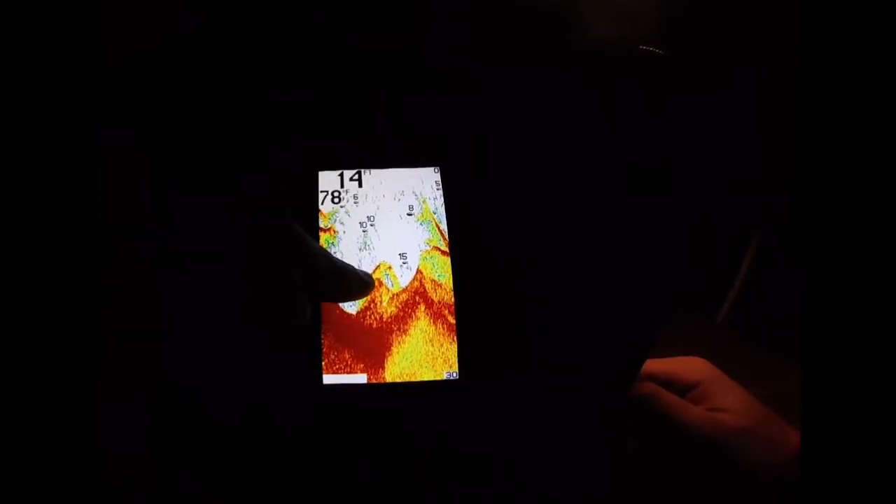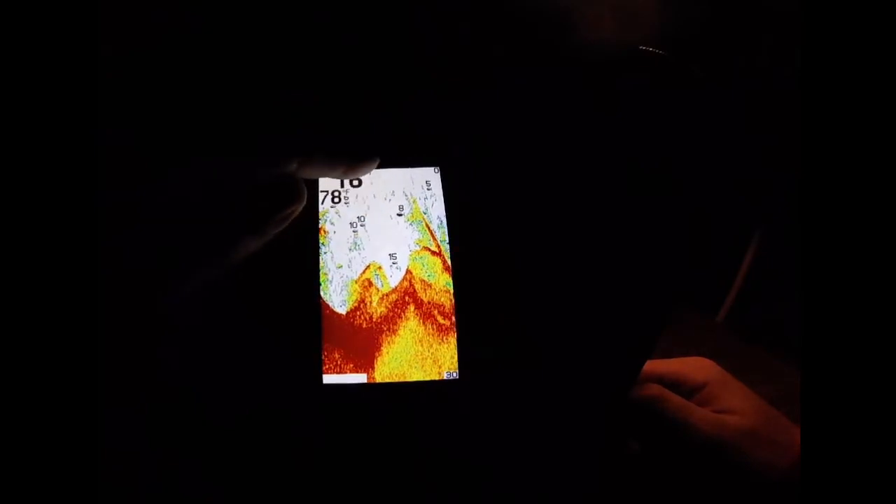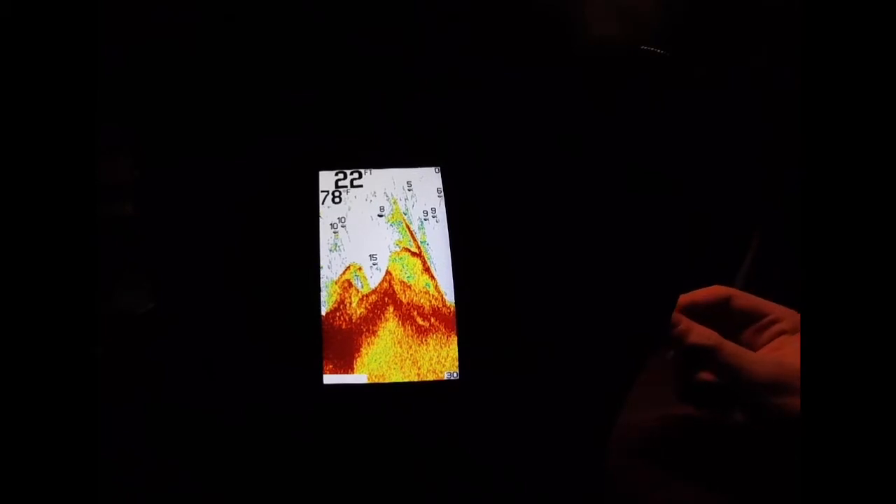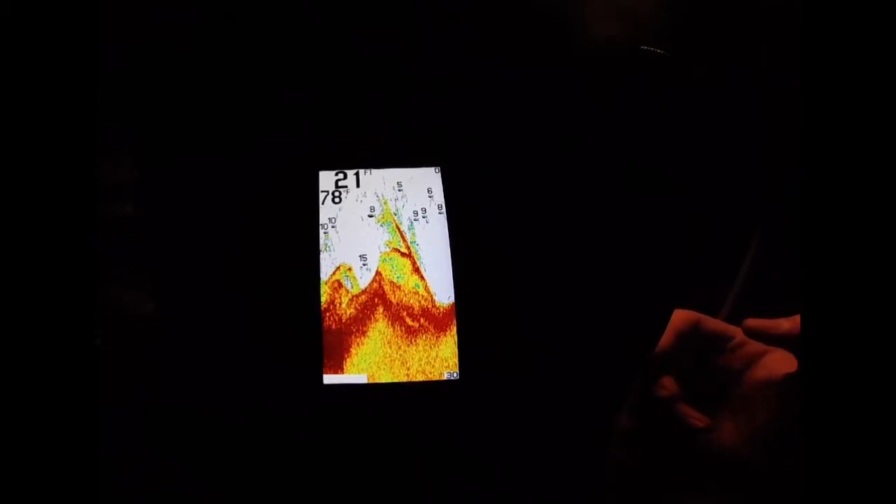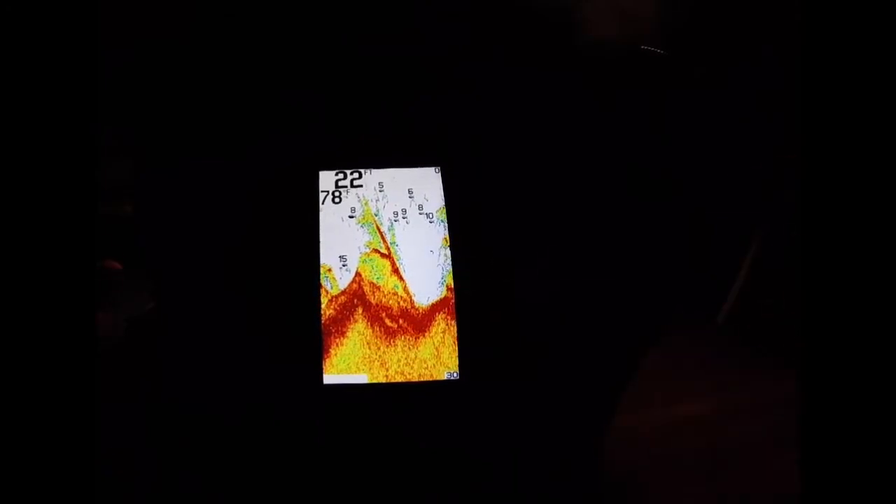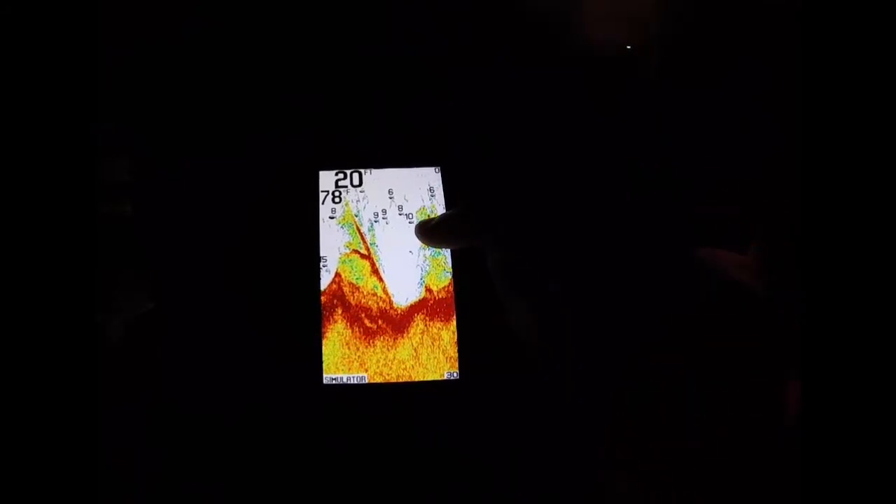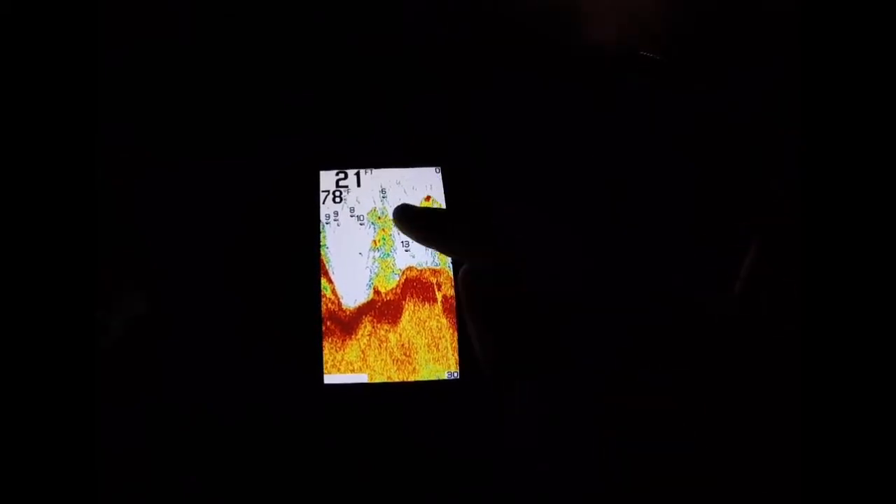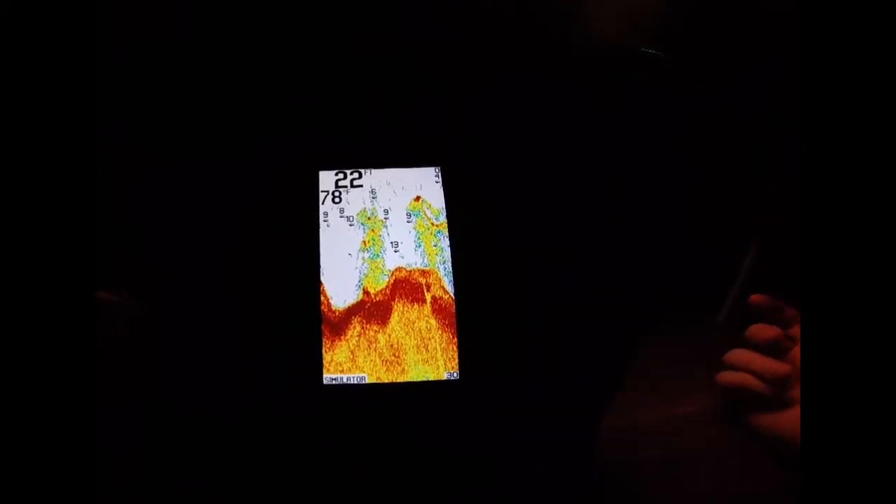So all these little blue and yellow and all these little spots that you see in the white, those could be really weak signals. So those could be like baby fish, those could be trash, those could be anything really, just small signals that it can't really pick up. So see how this fish is small and that fish right there was bigger. It's easier to pick up the bigger one, obviously. So the fish that are really small, it's harder to pick up. That's why some of these marks, you don't know what it is. It could be fish, it could be structure, it could be anything.